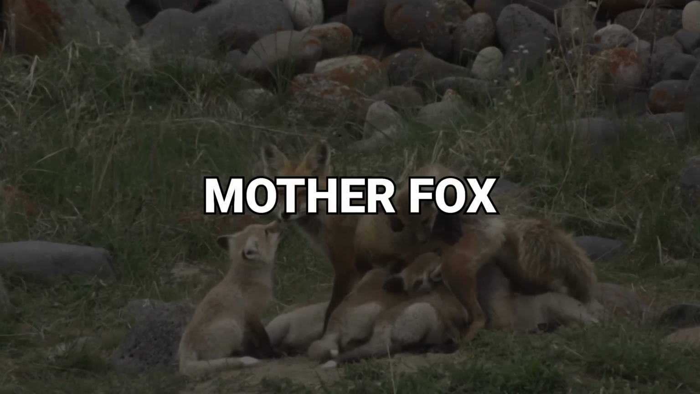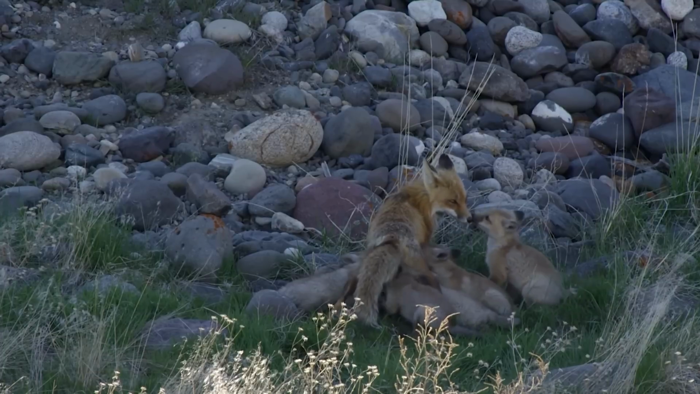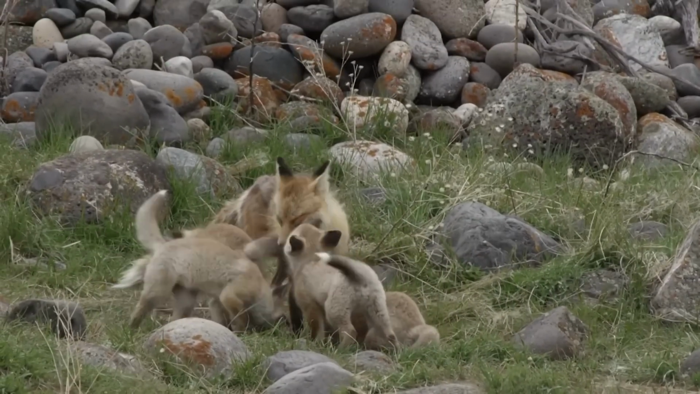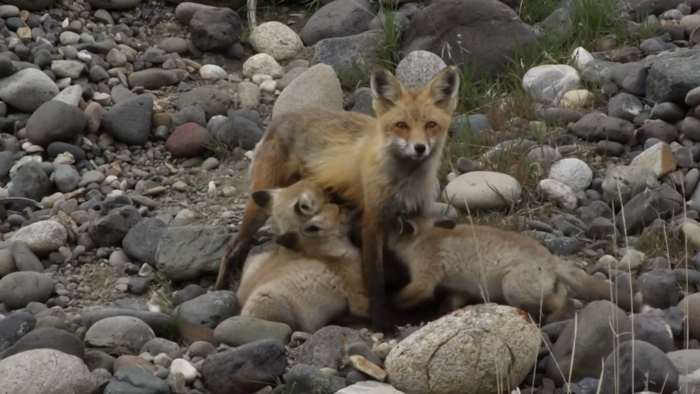Number 2. Mother Fox. Away from the chaos in the animal kingdom when no one is watching, see how far animals go to care for their loved ones. Despite the struggles of the day, mother animals still make time to care for their young. You can see the affectionate bonding that exists between the mother fox and her cubs in this video. She allows all 8 of them to suckle from her breast while she stays calm.